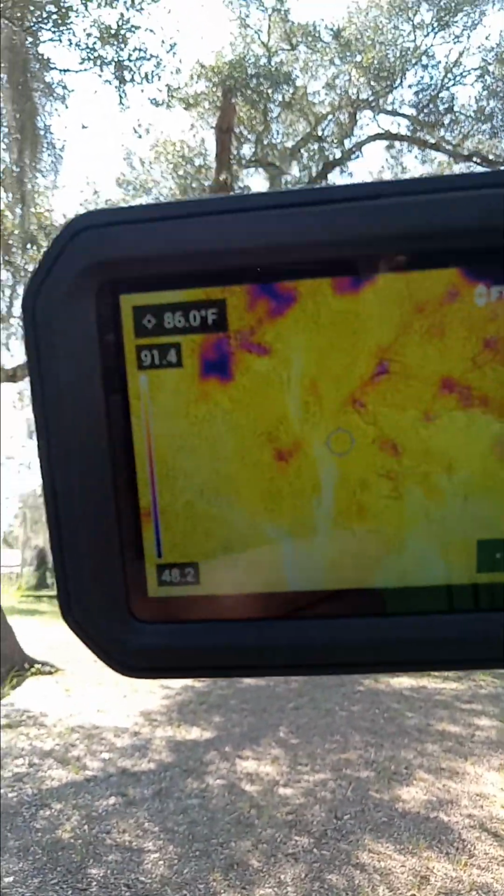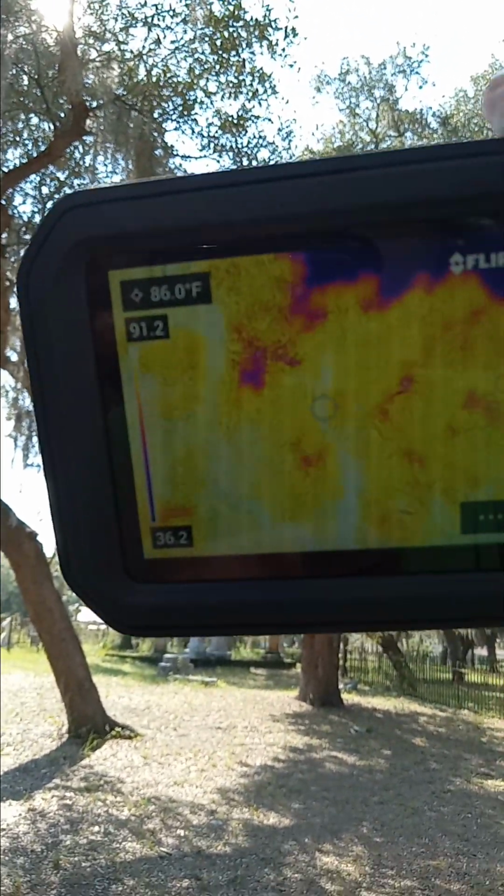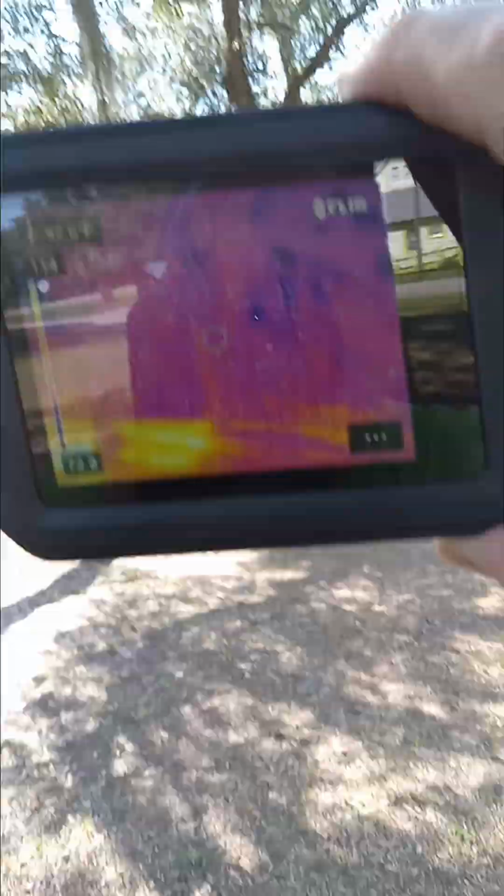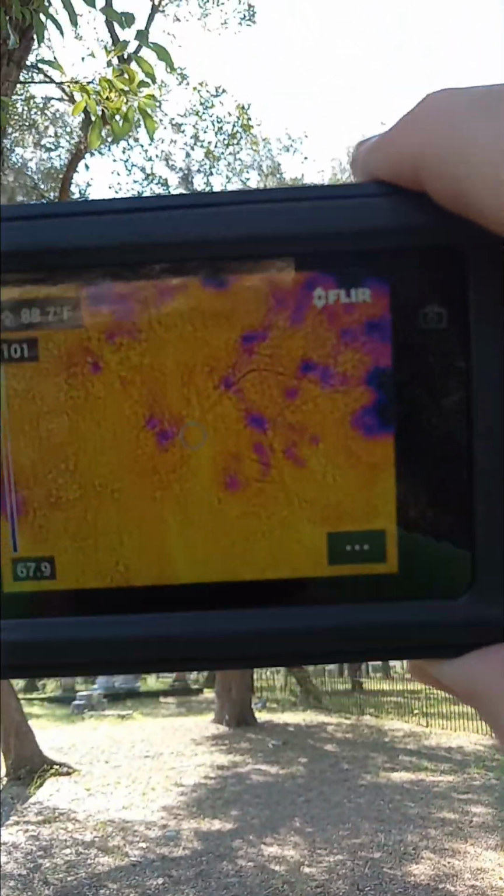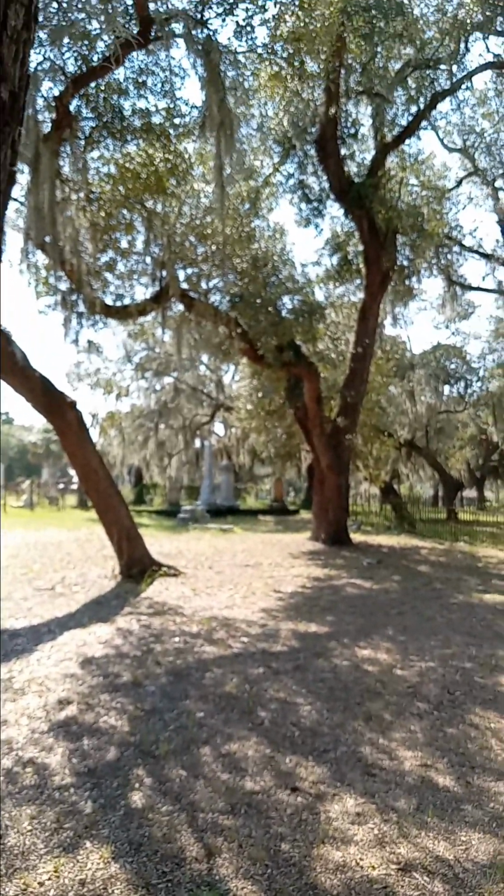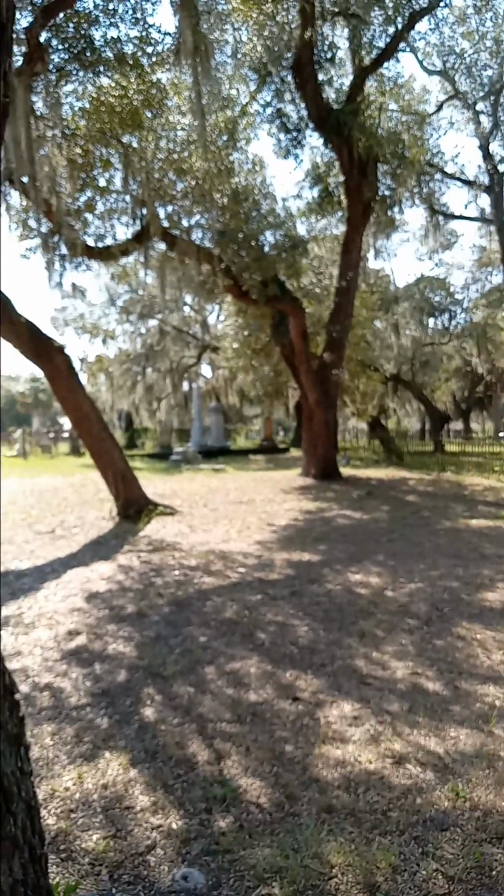So I can't say that I've seen any cold spot move. I'm glad I came back and isolated this. Let me get further in the shade of this tree. That'll be a better picture if I'm totally in the shade of the tree. There you go. Now that limb, we're looking at it not from a sideways view, but kind of straight on, a little bit to the right of being straight on.